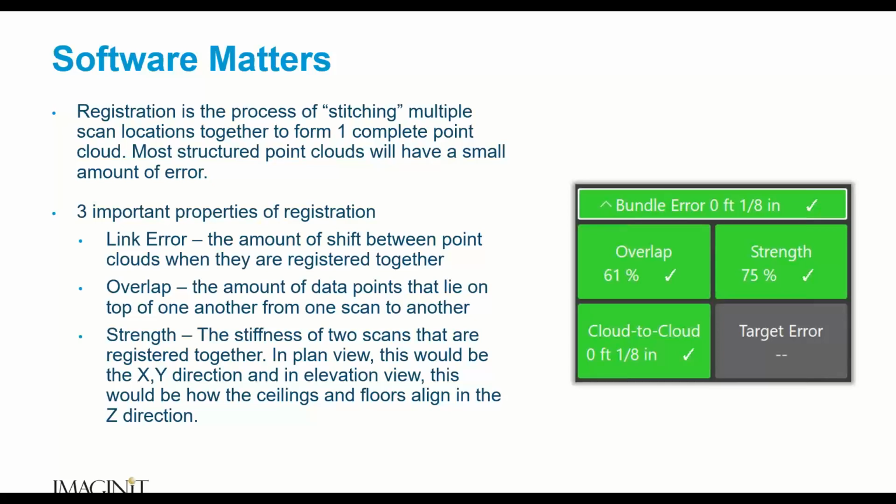Okay, but a good point cloud software, or even a good photogrammetry software, should do more than registration. While registration is the most important thing we do there, it should do more. So when we talk about that registration, we can do things like match targets, for example.